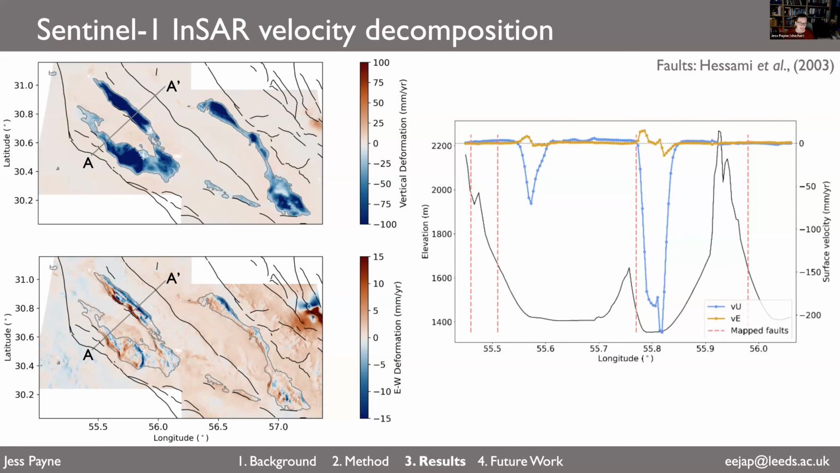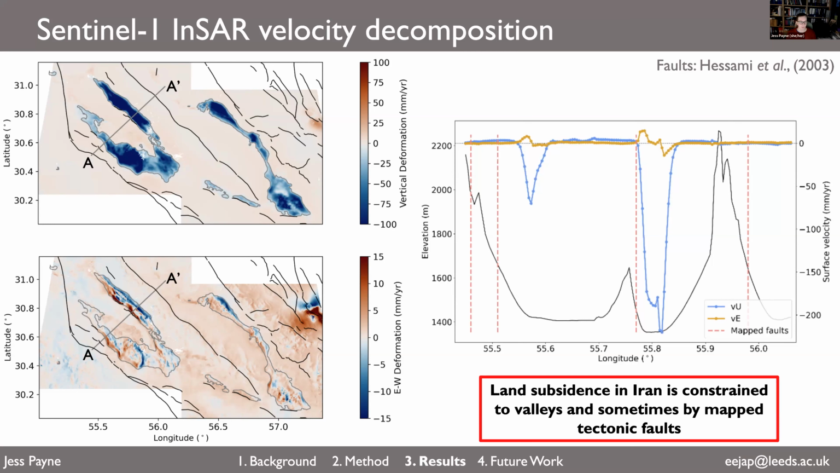This might be because there aren't any, or it might be because we don't see any evidence for them at the surface, because sediments have been deposited on top of fault scarps that you might expect to see in the field or in digital elevation models. So perhaps these east-west velocities combined with the vertical velocities can help us get a better idea of where active faults might be located and buried underneath deposited sediment. So to summarize the slide, land subsidence in Iran is constrained mainly to valleys and sometimes by mapped tectonic faults.